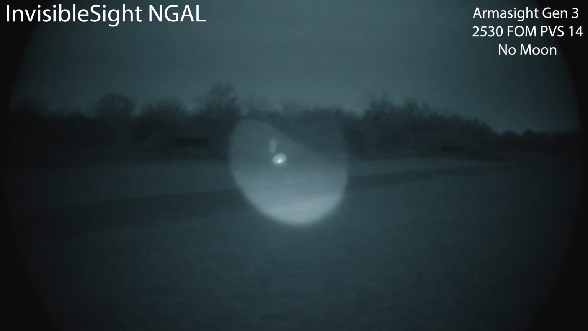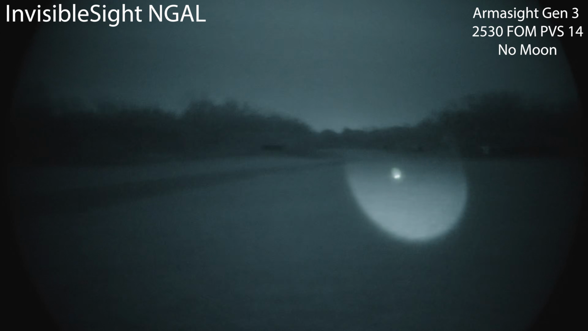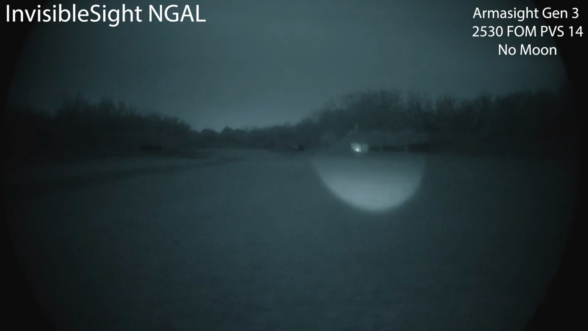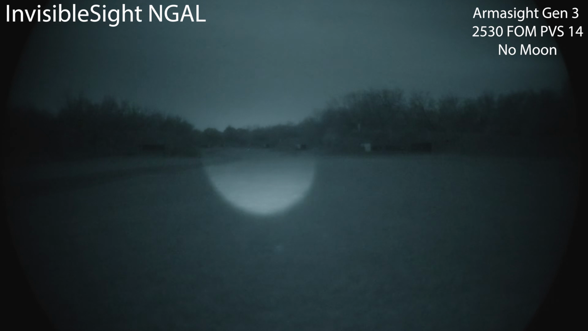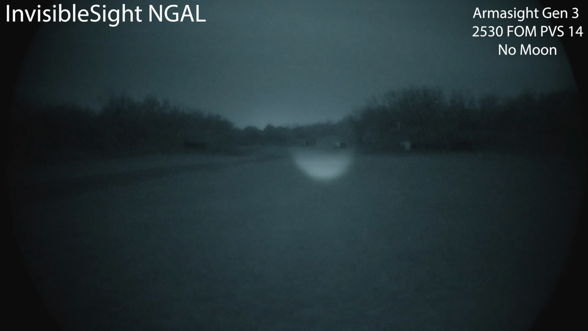This is the InvisibleSight NGAL, as wide as you can get on the illuminator. This is dual low, 50 yard target, 100 yard target. I'm going to go ahead and put the included diffuser over the aiming laser. Not too bad. Going to go ahead and narrow the beam. So definitely usable to that 500 yard range, no problem. I can make those out.